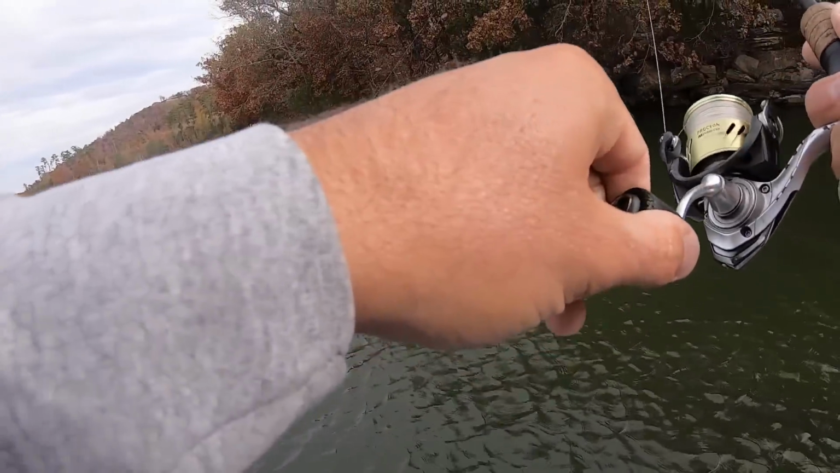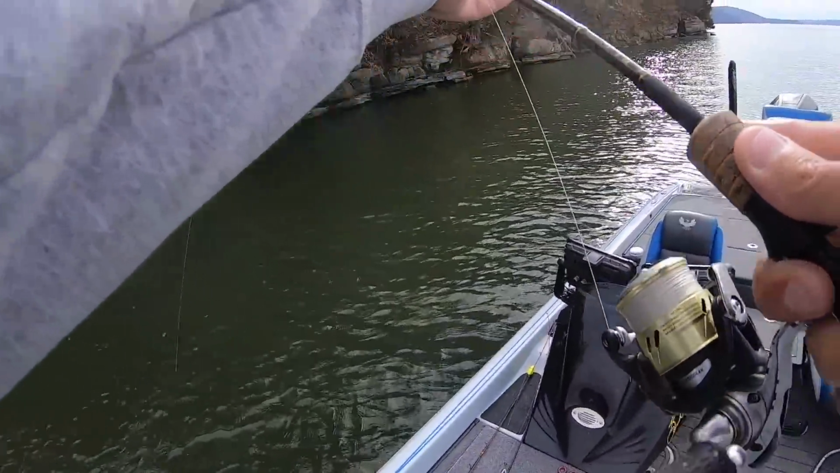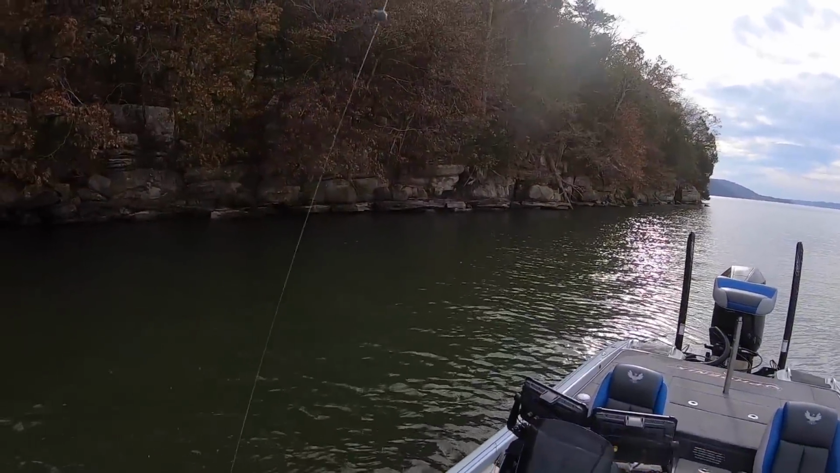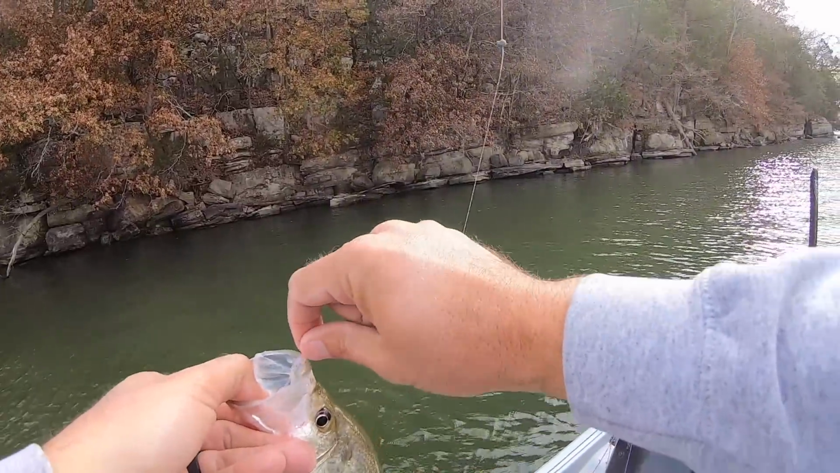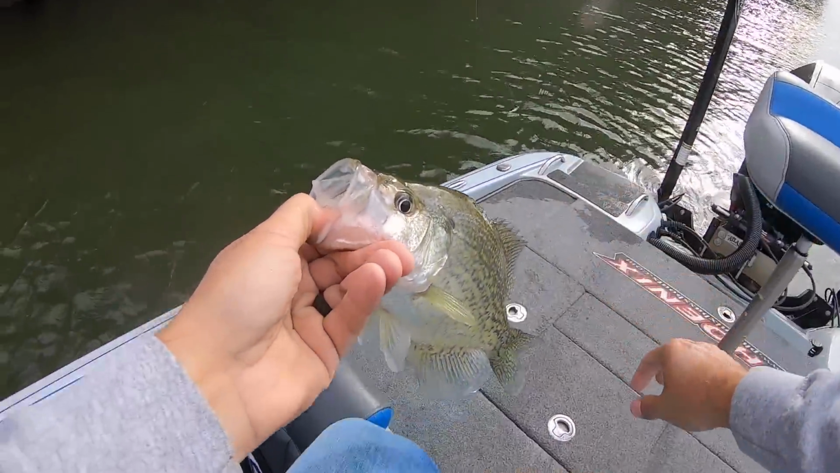There's a good one finally. Nice crappie right here. Get up in here, boy. That's the kind we've been looking for all day, ain't it? A lot more like it right there. A lot more like it.